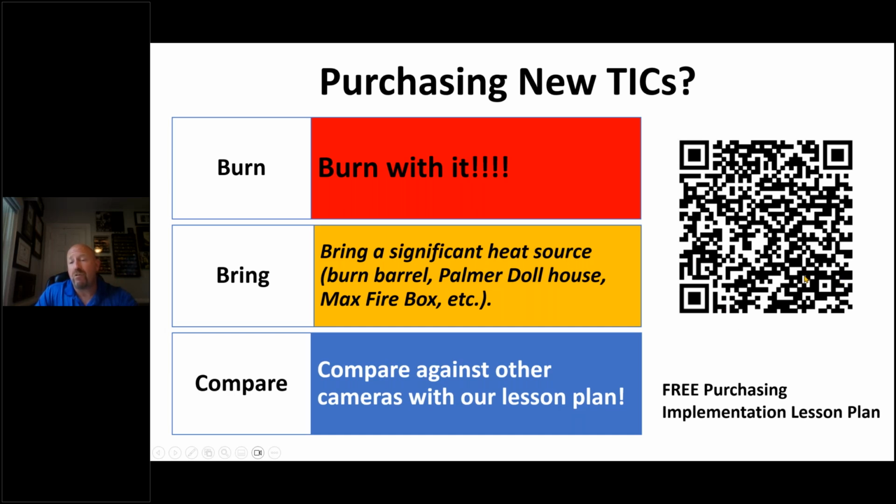And you can use this to compare your top 3 cameras and test them, but you have to burn with it. Please do not buy a camera based on what it does in the day room. The first word in TIC is thermal, imaging camera, thermal, which requires heat. These cameras are not designed for lost person searches. I hope you know that. People are using fire service cameras to look for people in the woods.